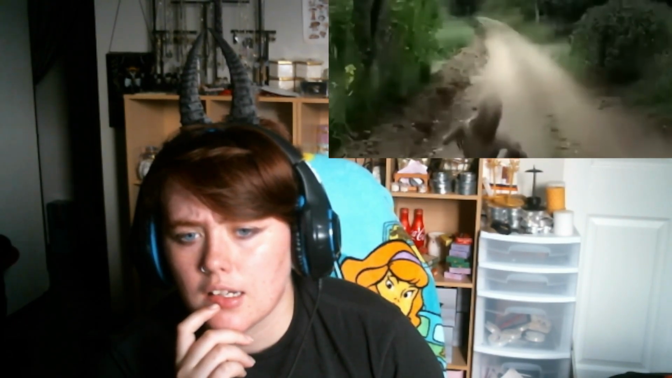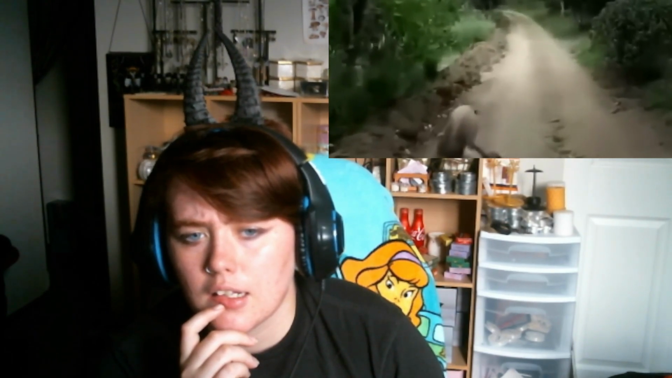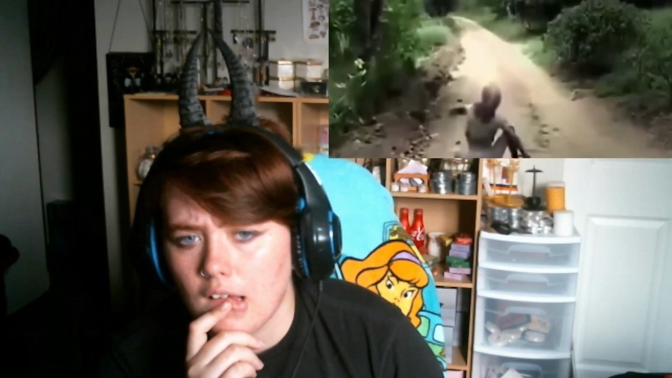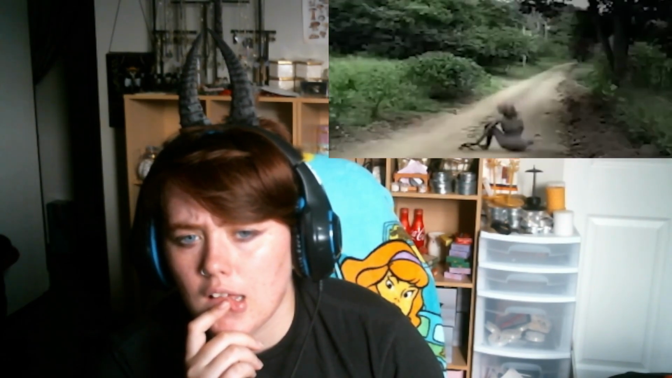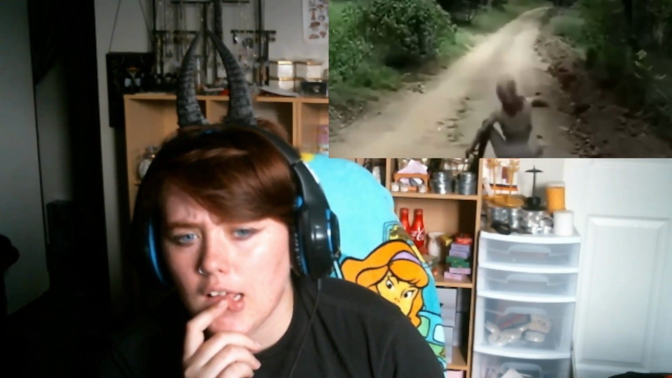But that's not even the weird part. Its hands and fingers look to be abnormally large and pointy and just otherworldly. Its head has a strange shape, and at first glance looks like this prop from the movie Alien. Is that what this entire clip is? A prop? A hoax? Or is it something more sinister?